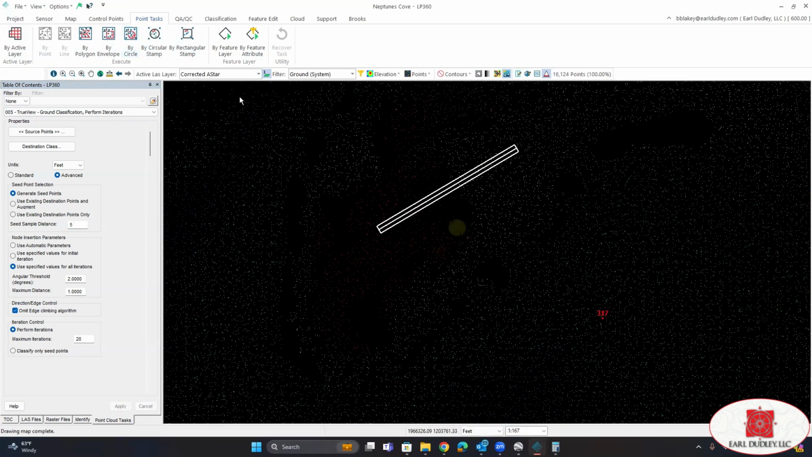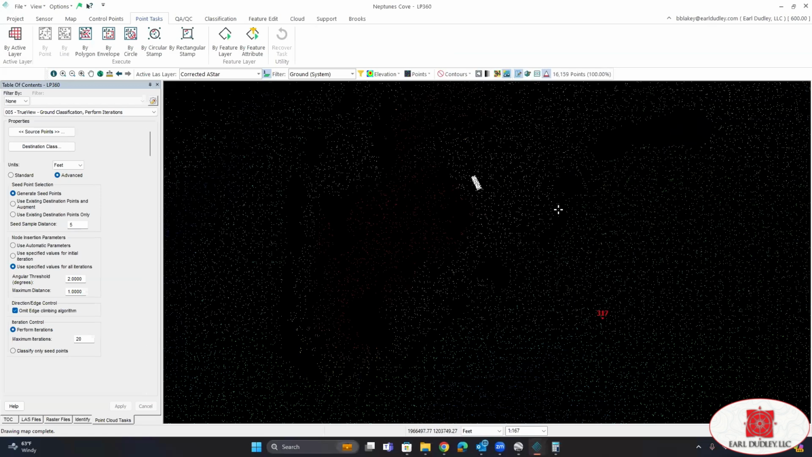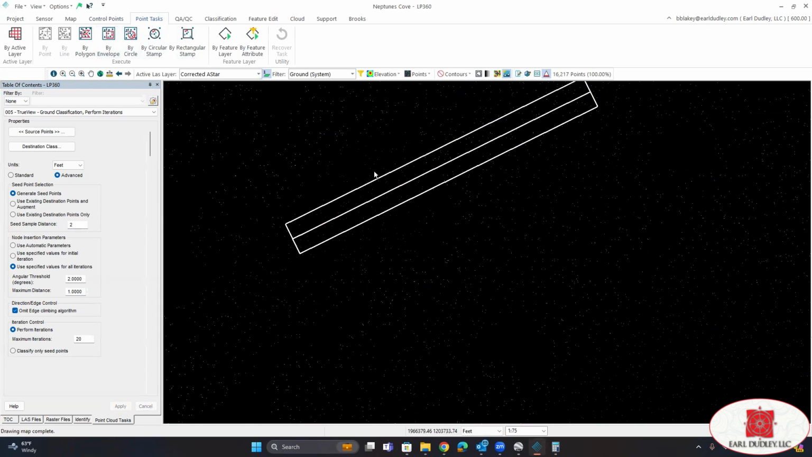There we go. So now when I draw my profile, I can see we're able to get that back in. And if you're not satisfied with the results, we can just make the seed sample distance even a little smaller if needed. And we can try even by envelope, and I think that should do it.